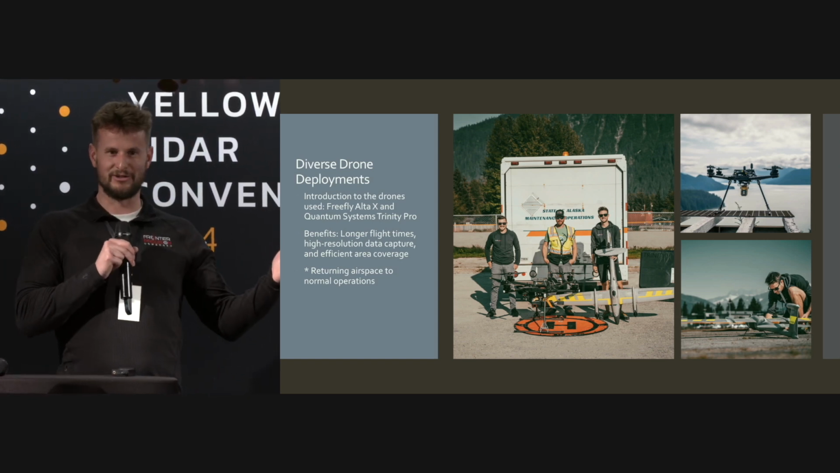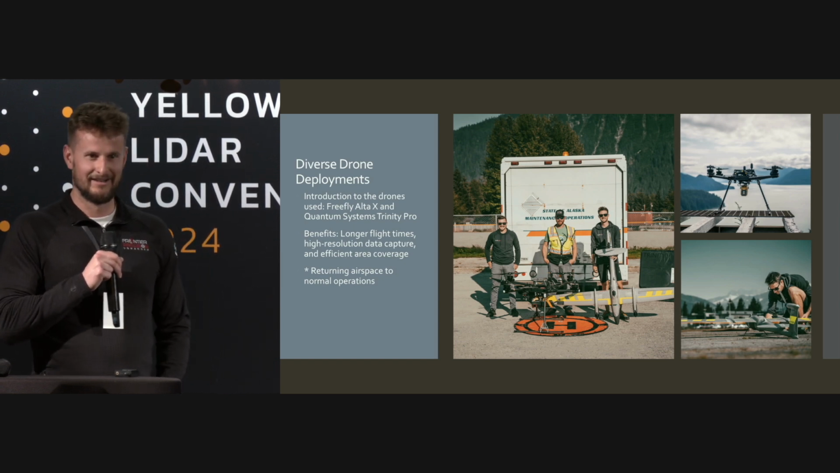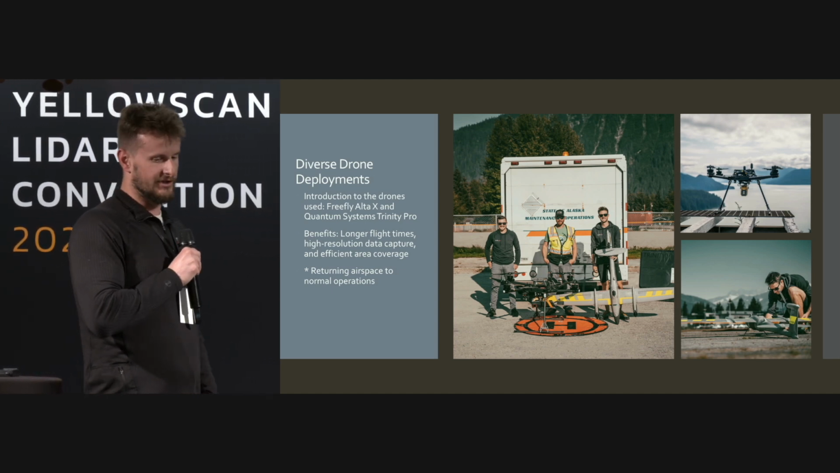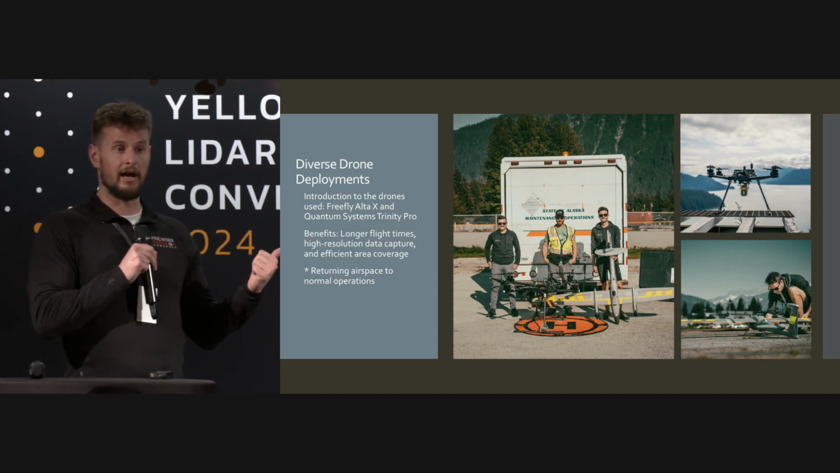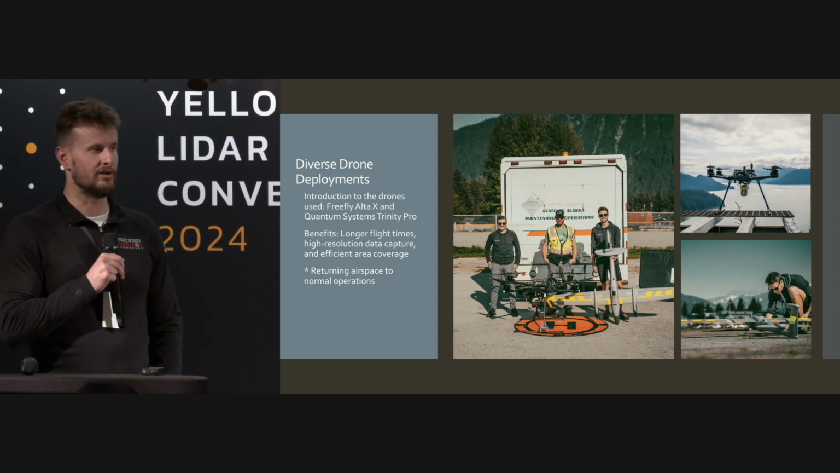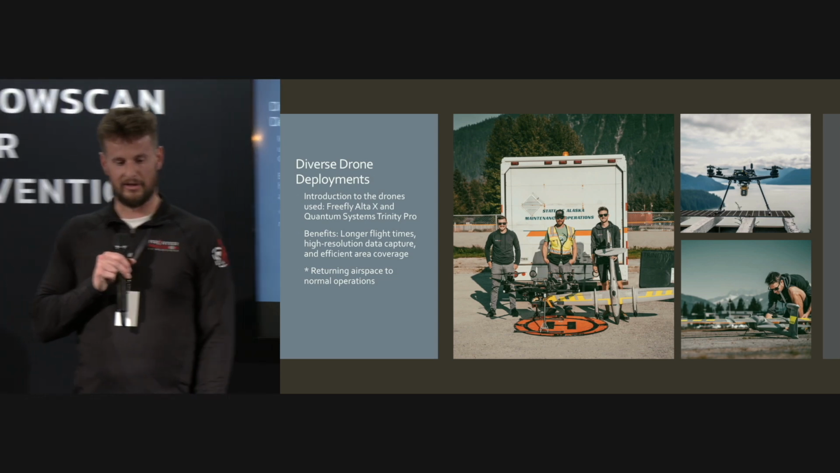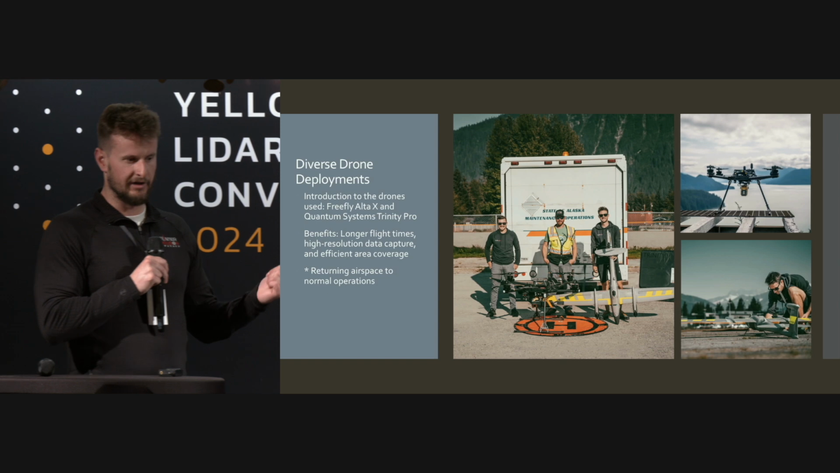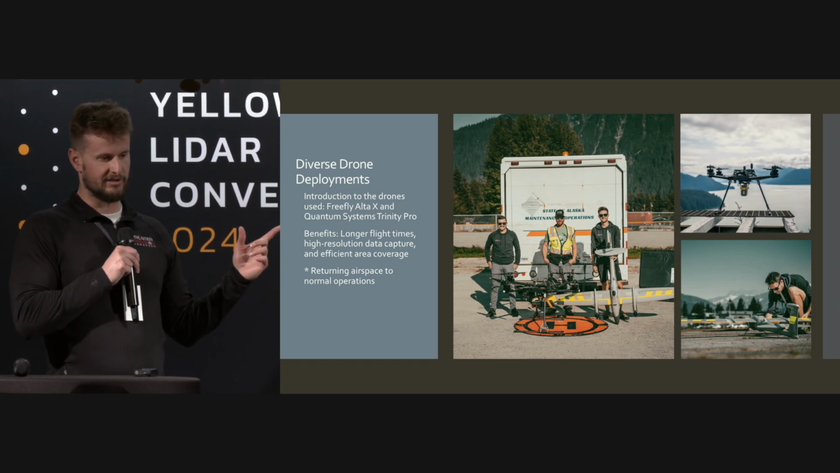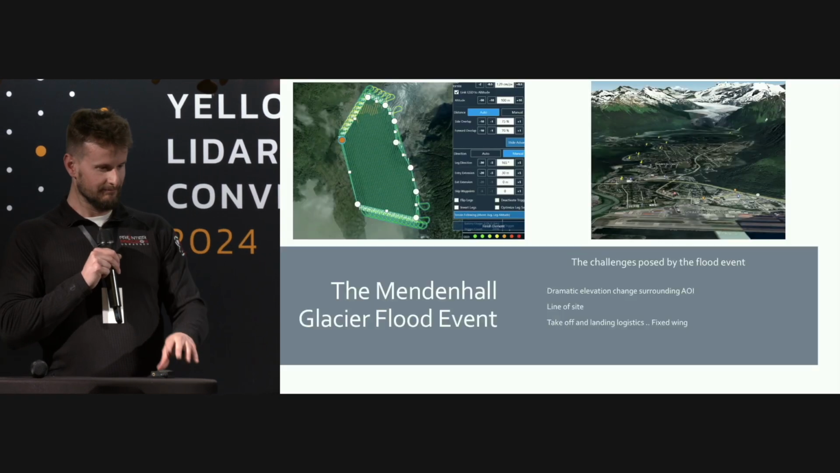So we've all been here for 2 days now. What's the most capable scanner that YellowScan makes? The YellowScan Voyager, right? So we proposed using the YellowScan Voyager because A, we can fly very high, and we can fly very fast, and we can collect that data quickly. And then we also used a Quantum Systems Trinity Pro right here, which we got to see flying today, because it can fly for a very long period of time, it also flies very fast. So we recommended using these two pieces of technology to cover this area as quickly as possible.